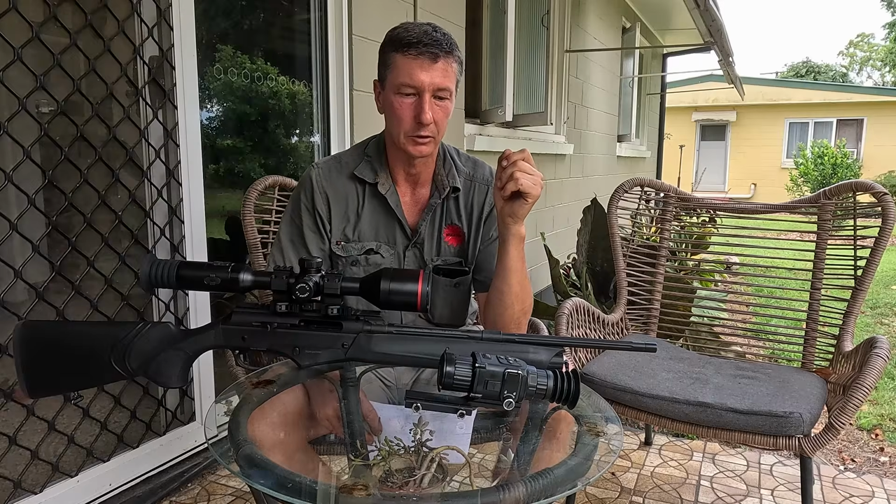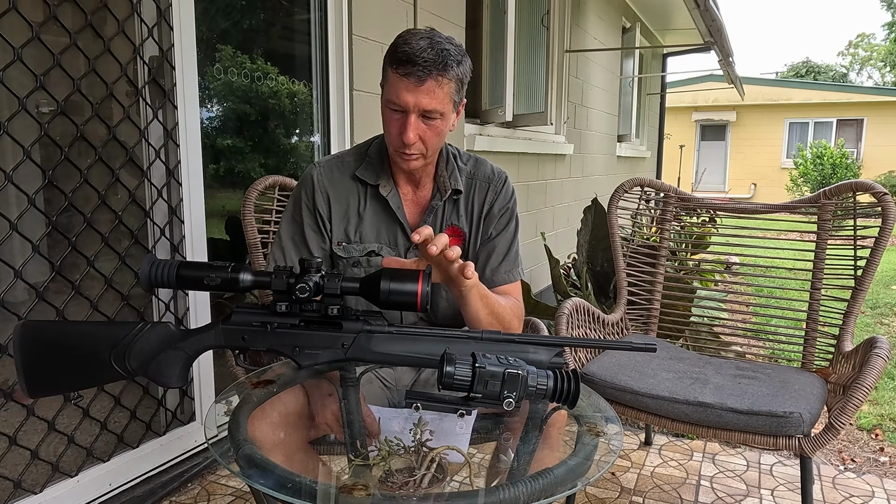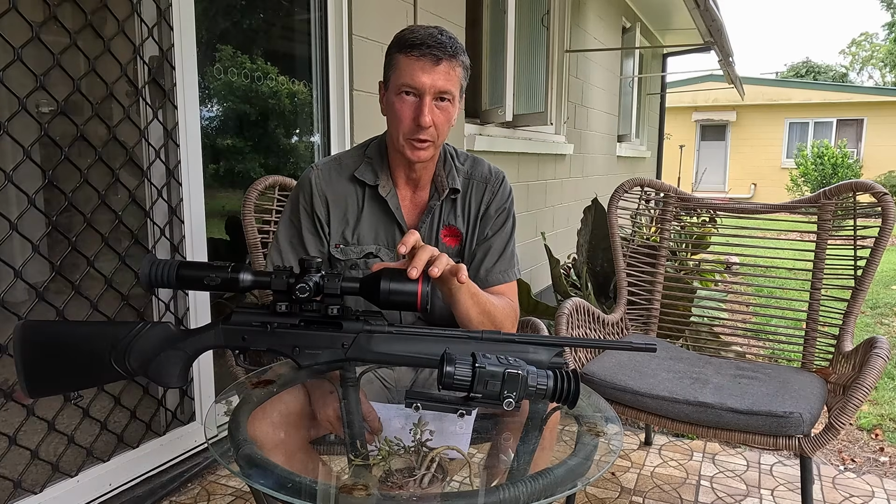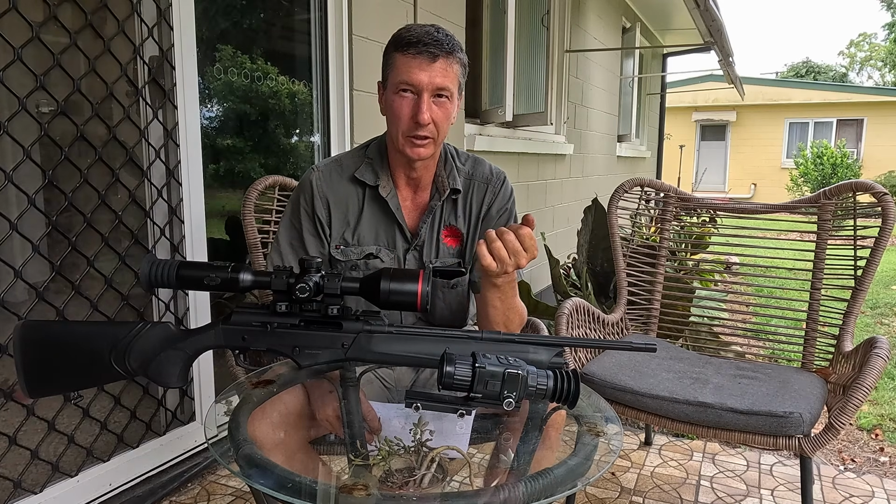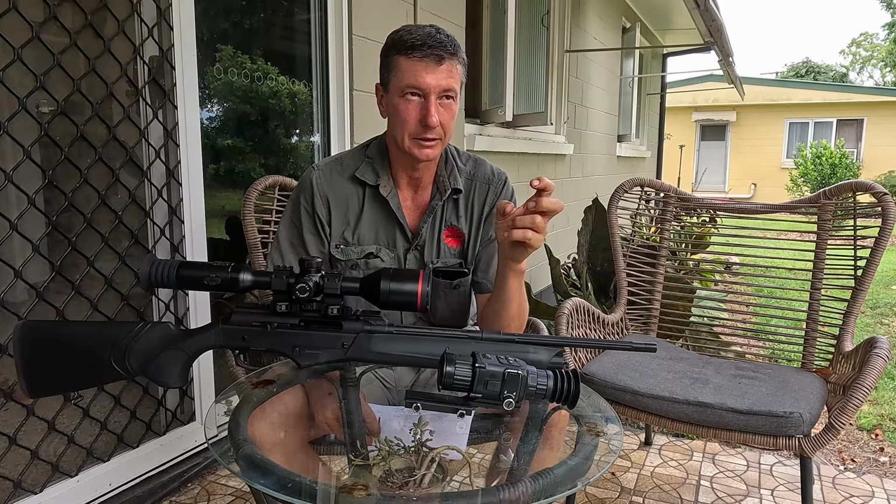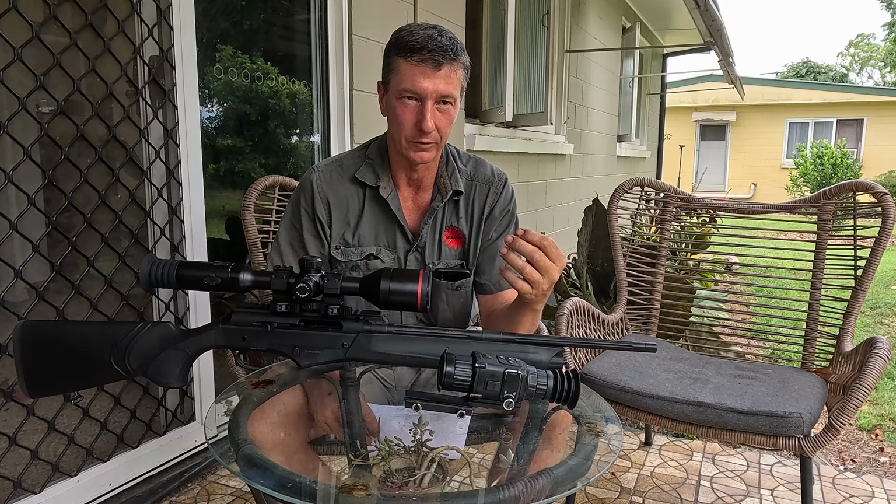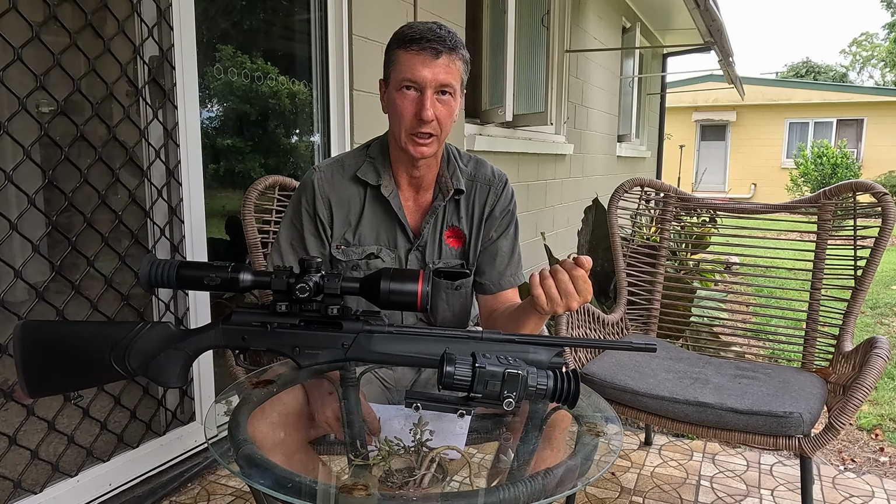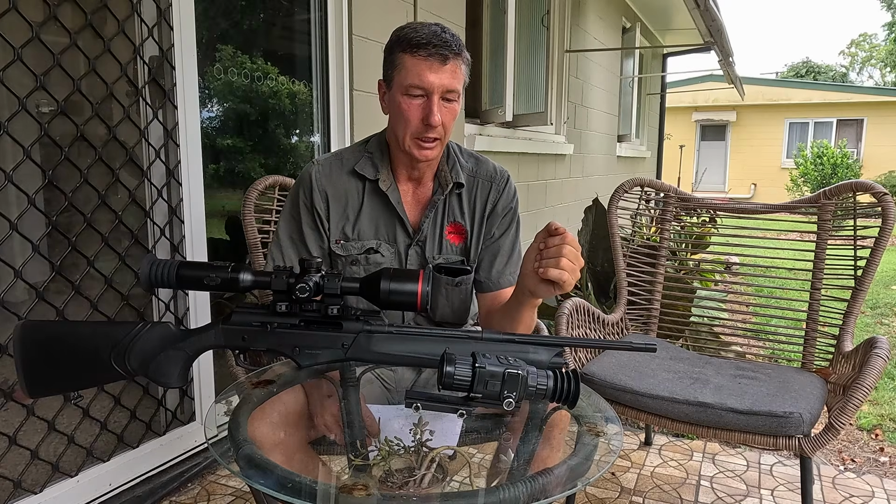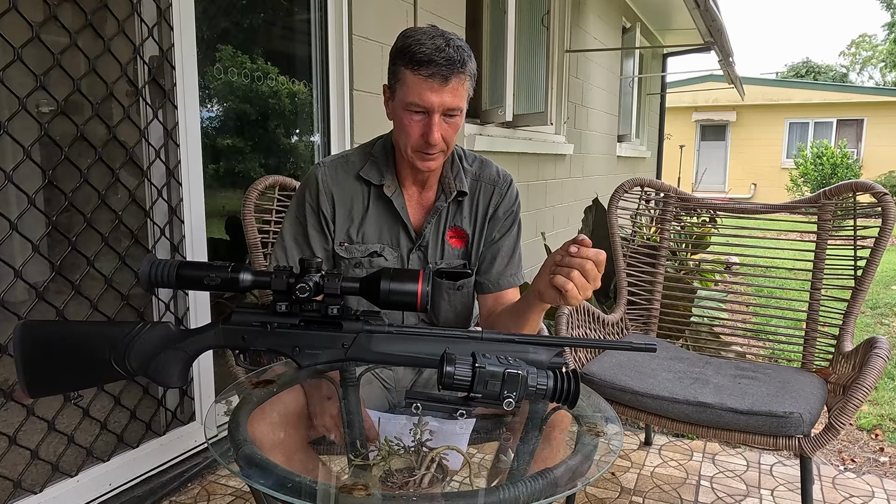A couple of things you won't see in the tests is the zoom. The zoom on the Guide is much better. It goes up to 30 times magnification. Not all that useful because you can't see very well. The image quality is not very good at that sort of magnification. But the Hikmicro only goes up to 8, so there's a fair bit of difference there.